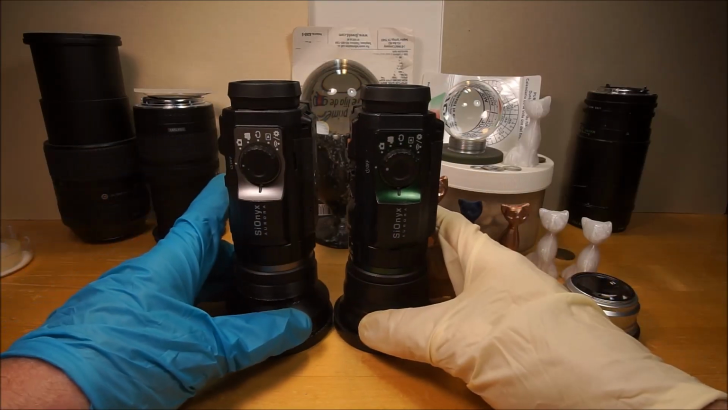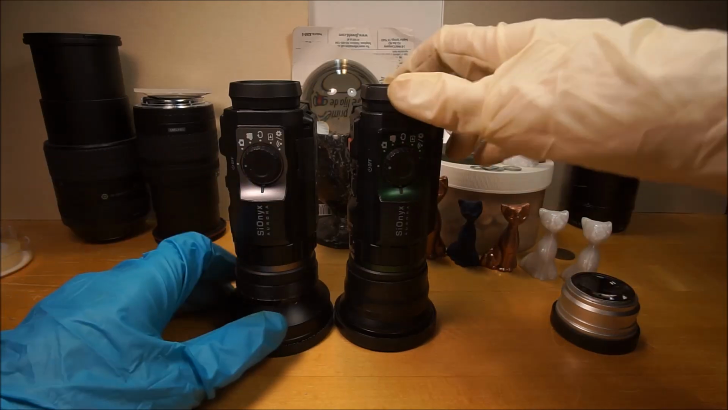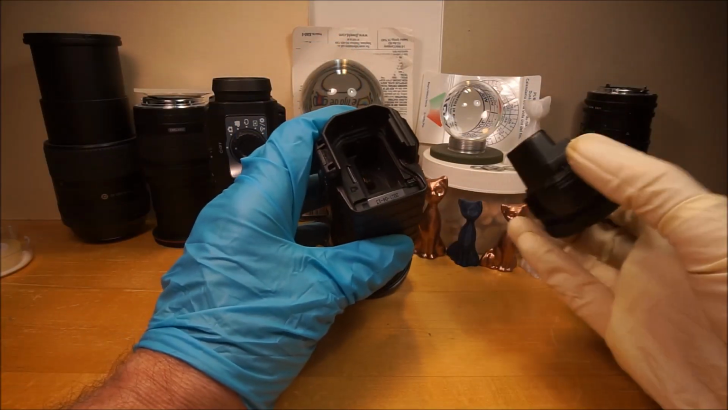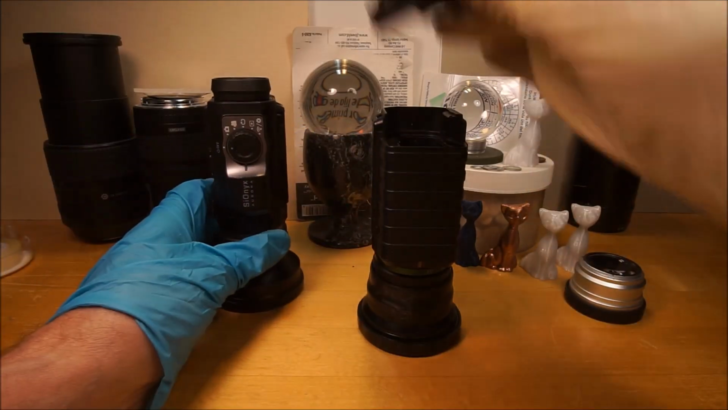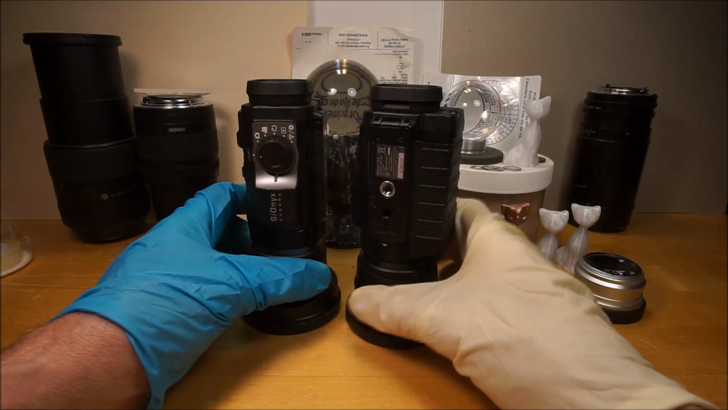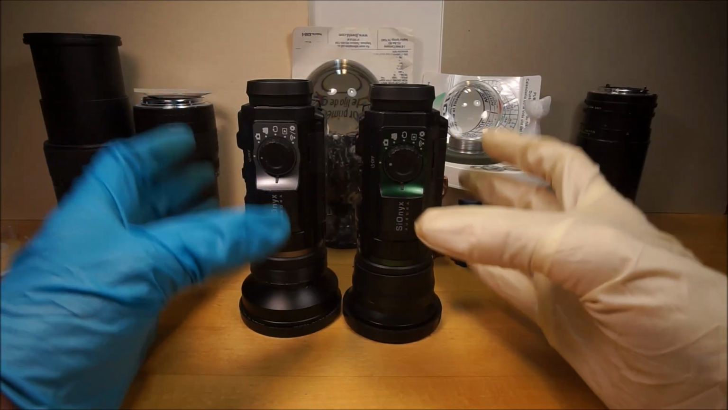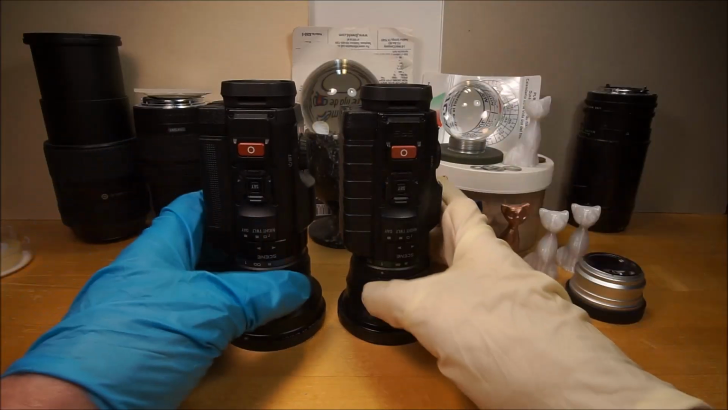They're not exactly identical. This one has a green and this one has gray. But if you try and swap here, I'll show you. The battery and the SD card are on the inside, so you got to take this viewfinder gizmo out. If you accidentally switch the viewfinders, things get funky. So on the inside, they're not identical. They work identical, but they made some subtle changes on the insides where they're not swappable.